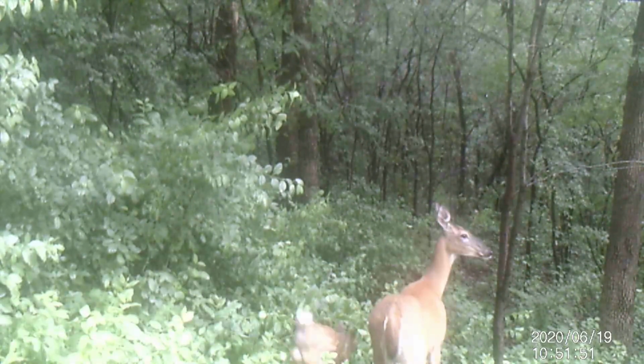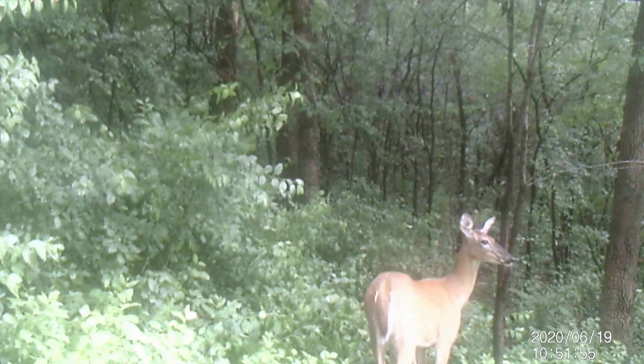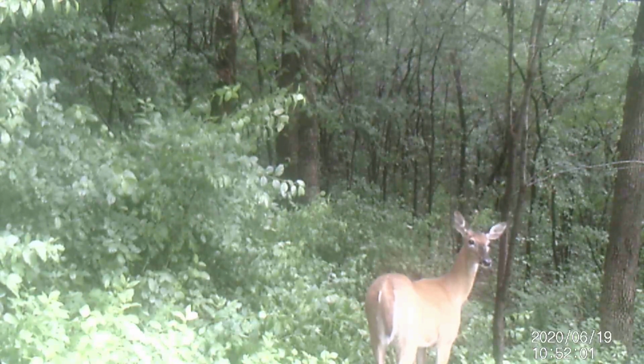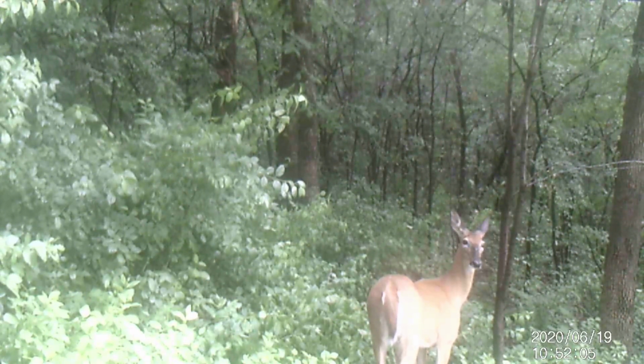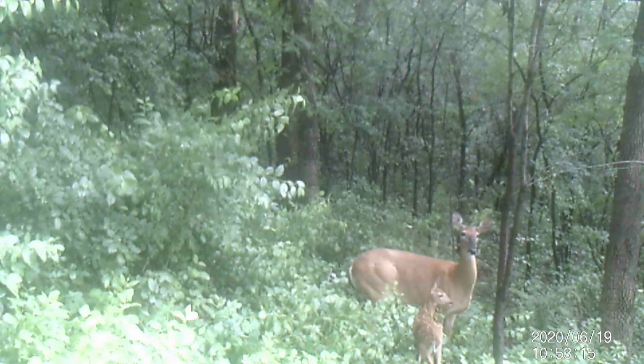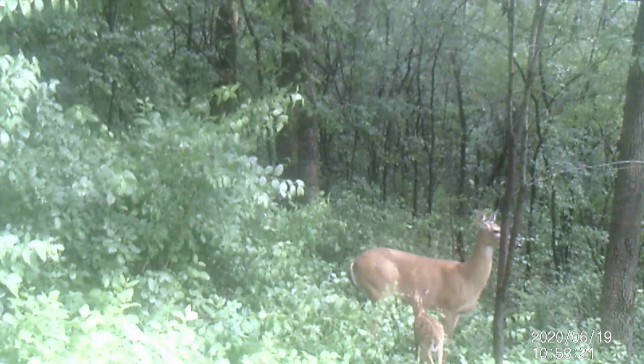So now I have this camera mounted out on that post halfway across my yard, and I was able to catch some deer coming through in the late morning. I had just put this out shortly before this and caught a doe and her little fawn coming through. I'm kind of clipping these down a little bit because I have them recorded for 1 minute at a time, and just grabbing the action parts that were in each of the clips.